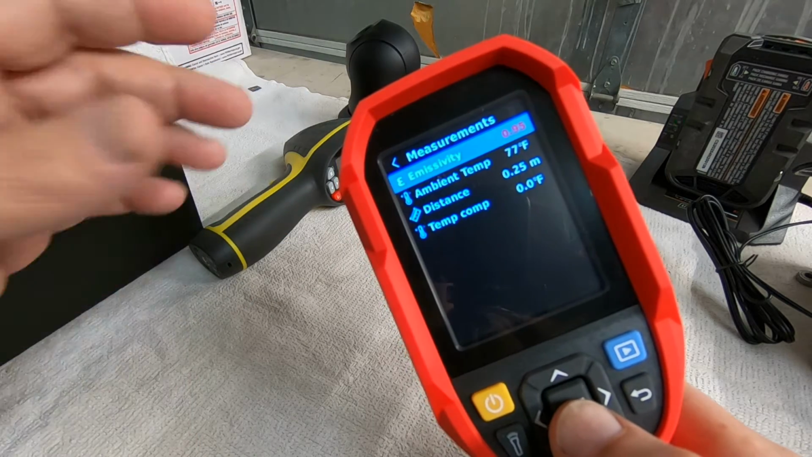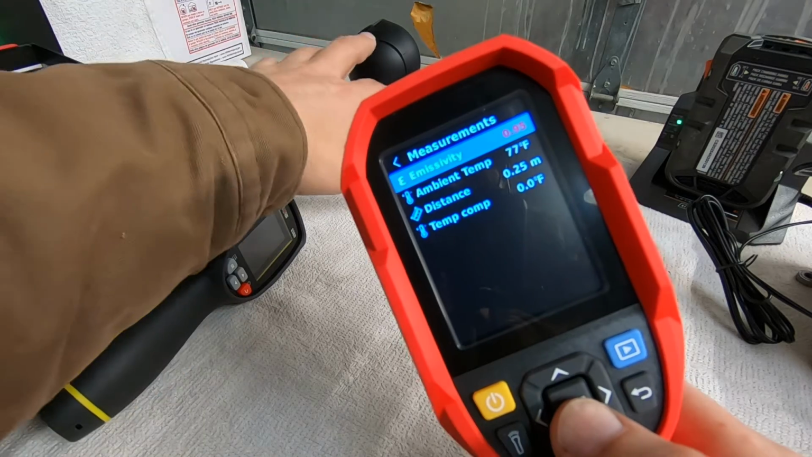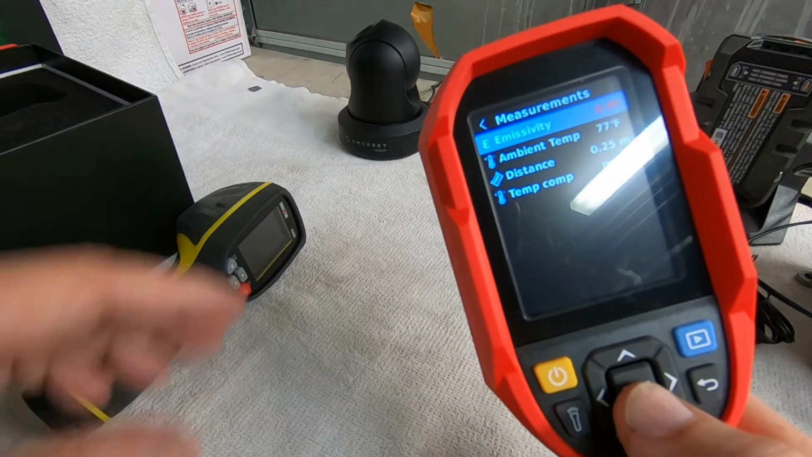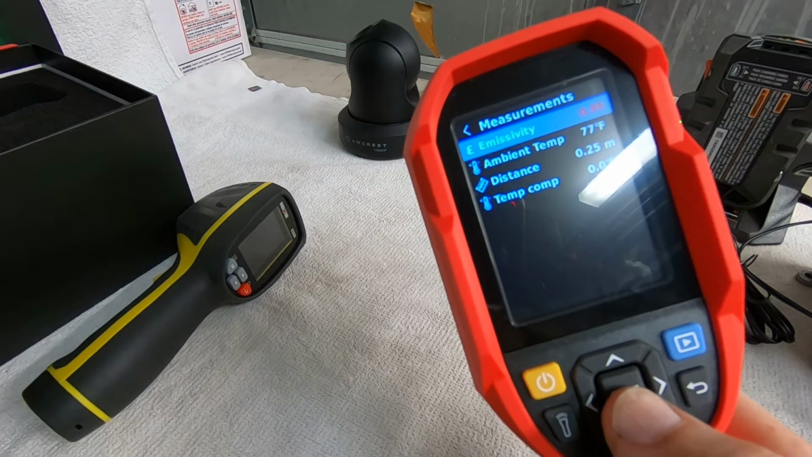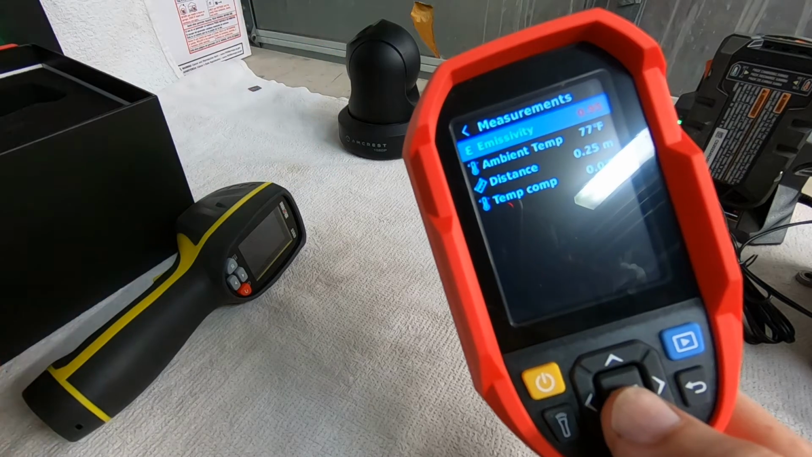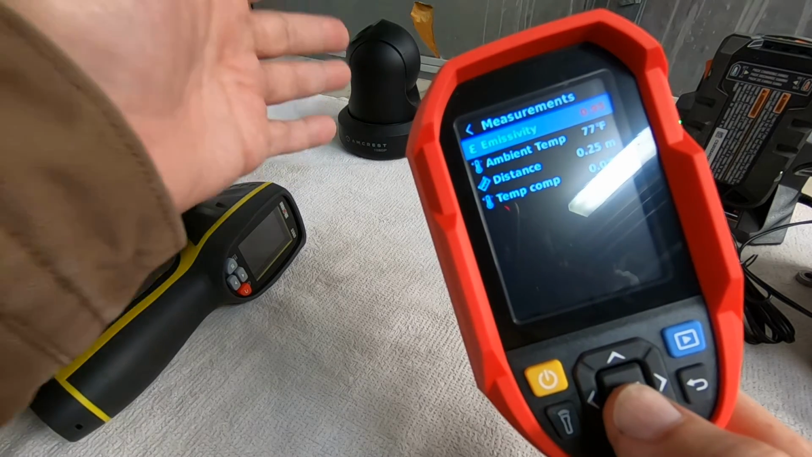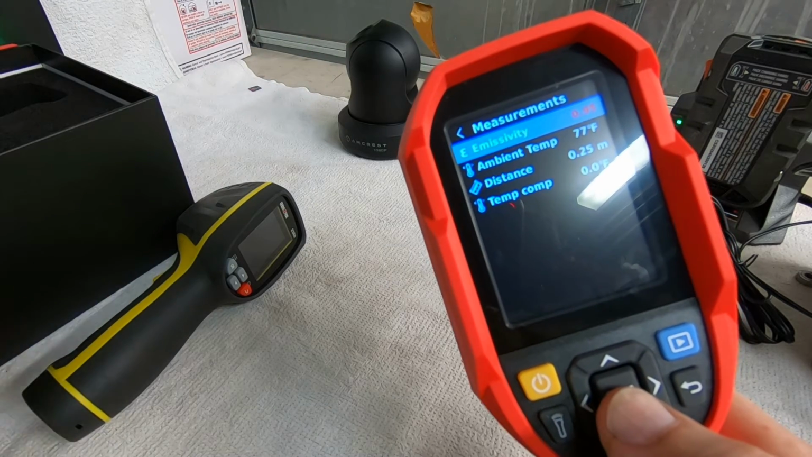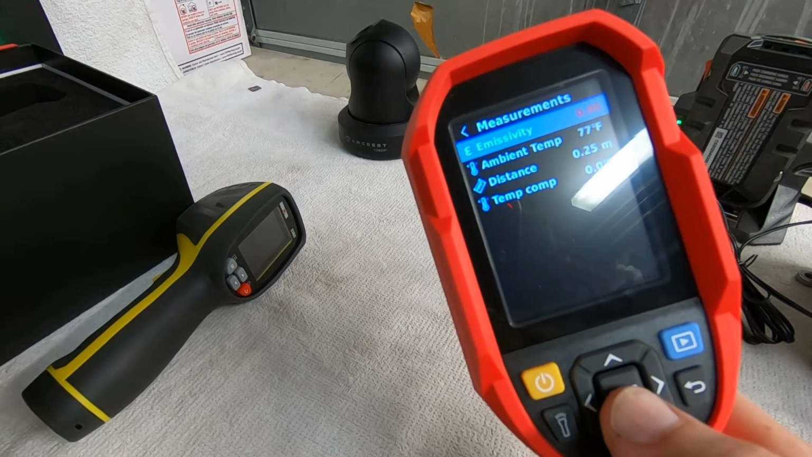And what I mean is that, we was looking at this camera right here, the security camera. Well, if you just wanted to see if it was turned on, you don't really need an accurate temperature reading. You just want to see if it's producing heat. If it's producing heat, then you know that it's actually on and using power.